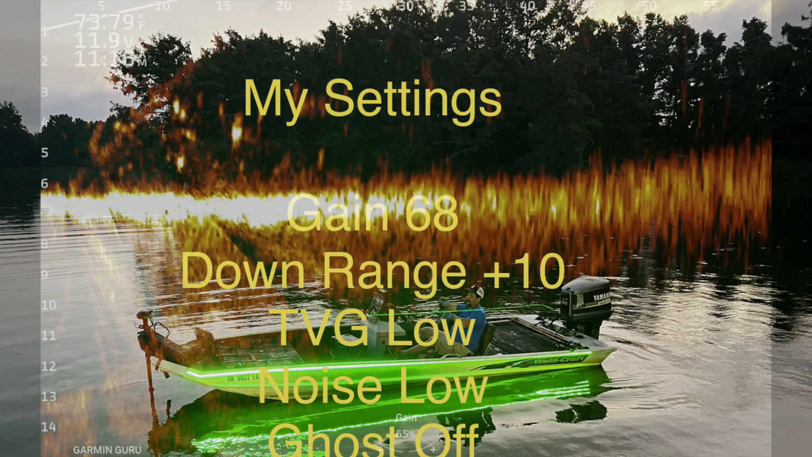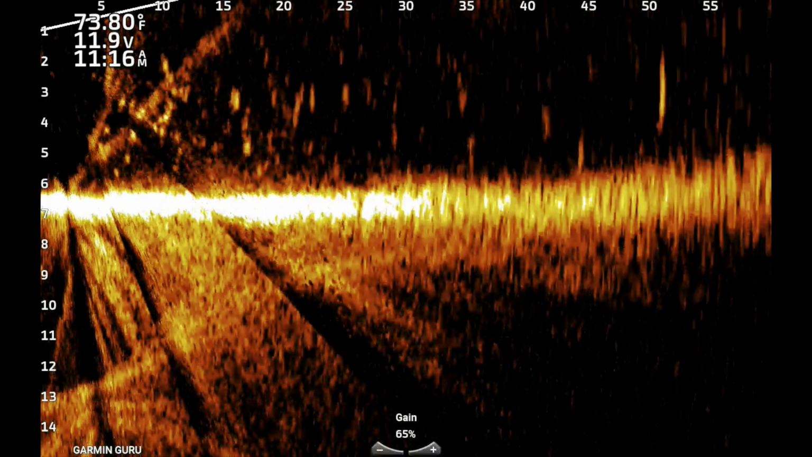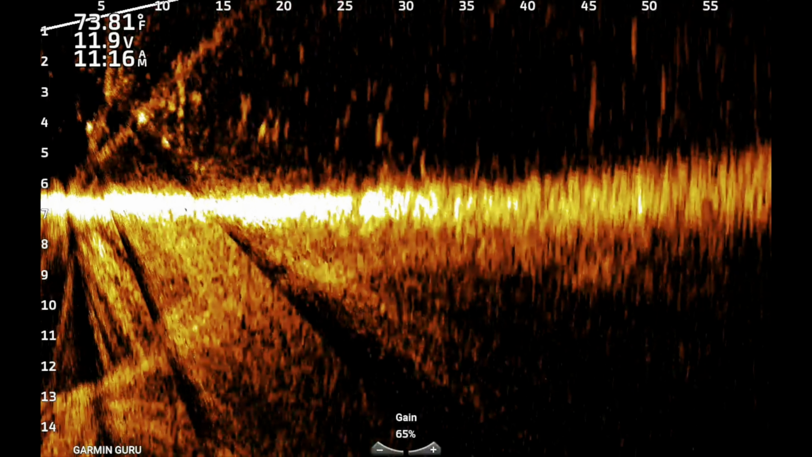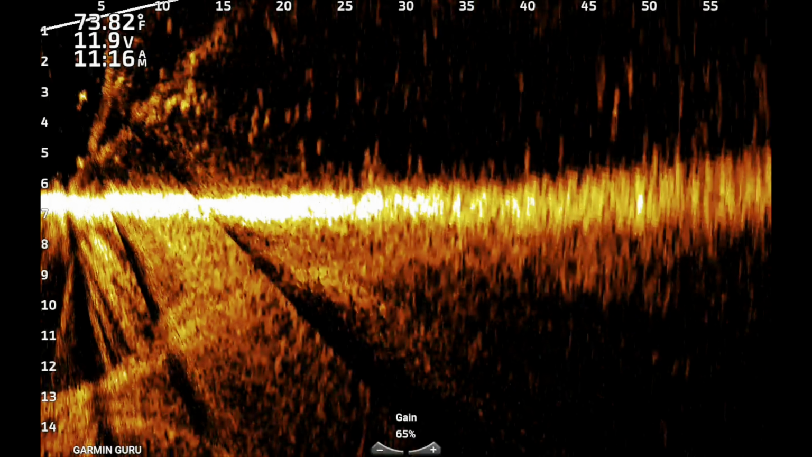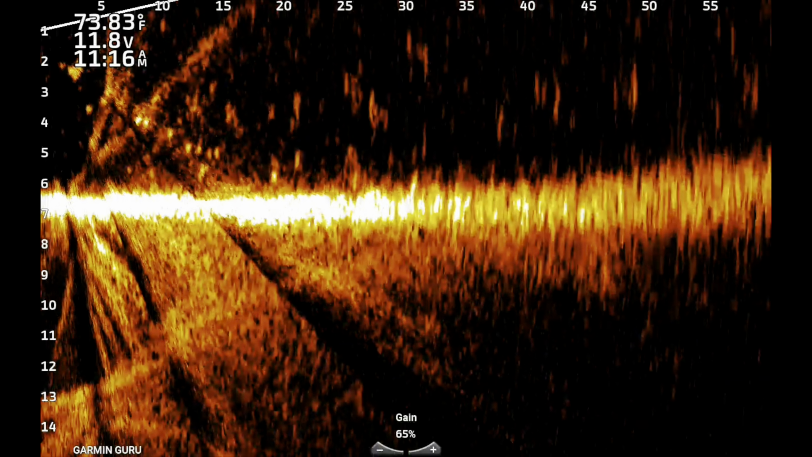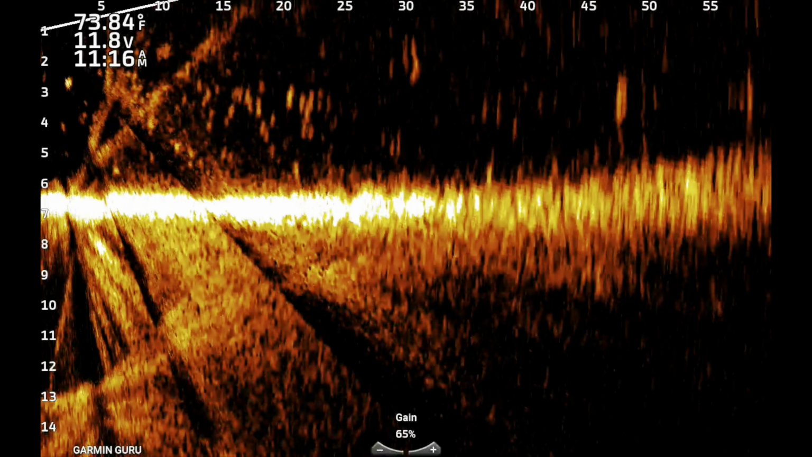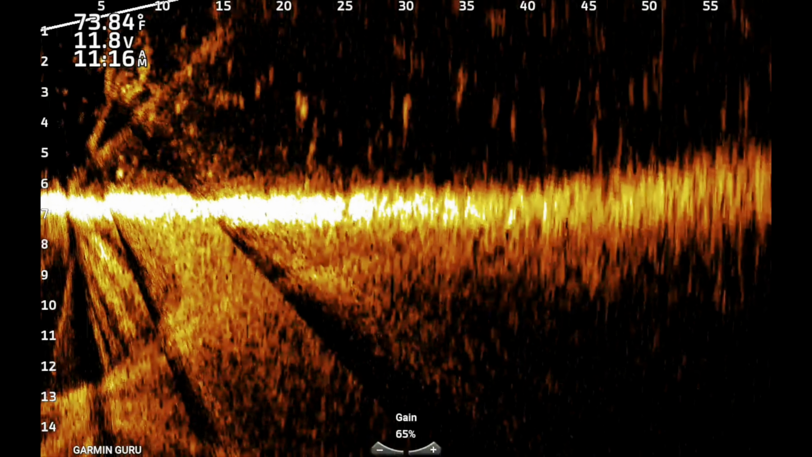68 gain, about 80 color gain, about 8 to 10 foot deeper on the depth. And you'll notice the picture stays a little bit more consistent. Here comes my bait in there. It's coming right down the middle. So, it's up for you to decide.